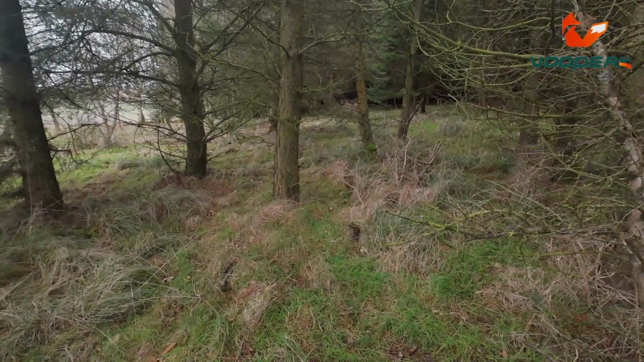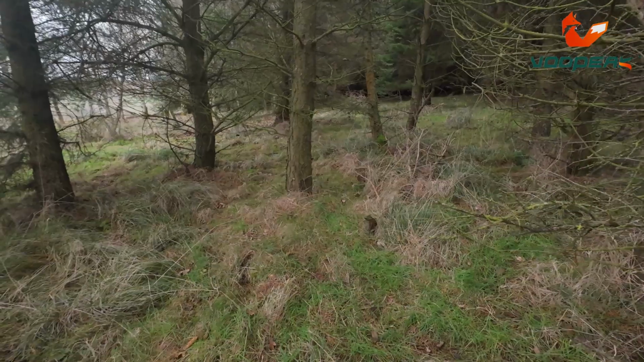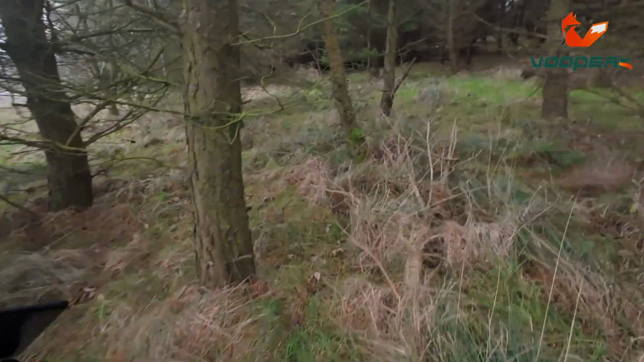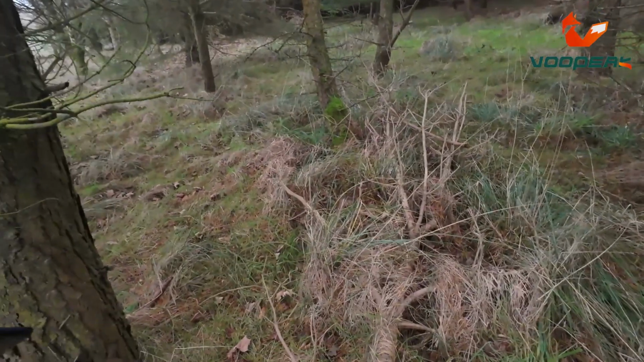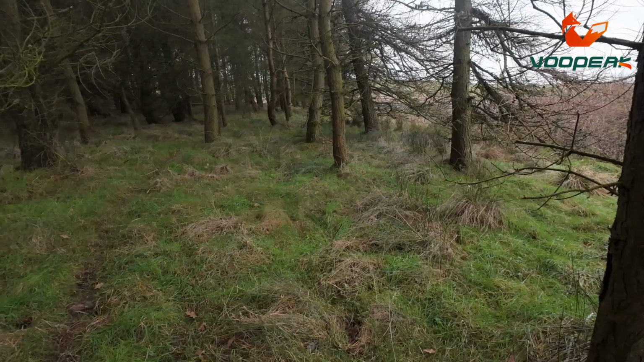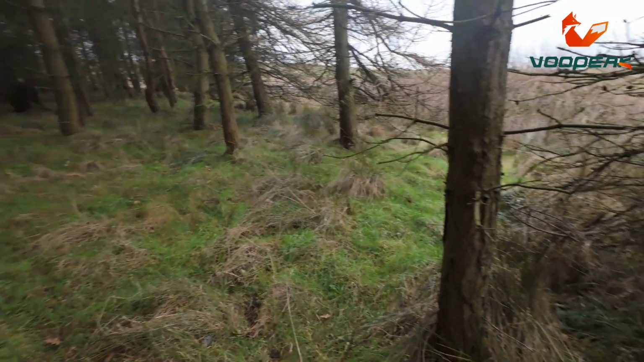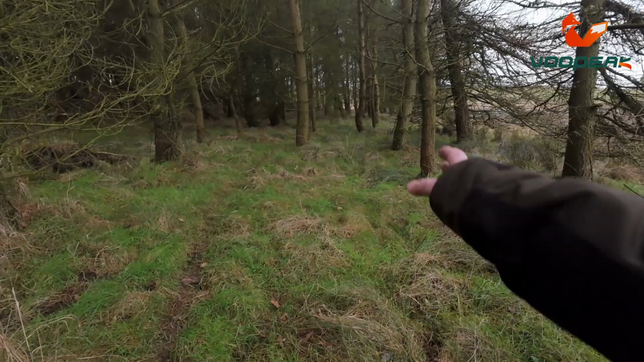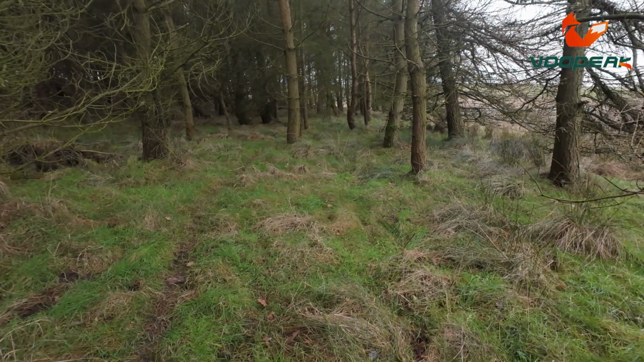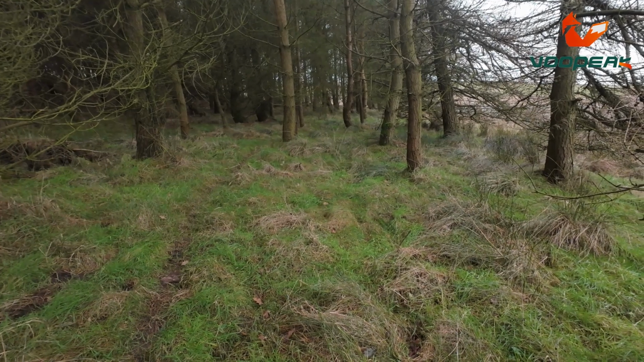Oh, then we've got Mr. Rabbit doing a runner. I don't know if you picked that up. I don't know if the camera got that. He's been sitting in the grass down here, getting a bit of fresh air, I guess. Yeah, I think I might put the camera there because it's covering both areas and I'll hopefully pick something up. Right, let's get to do that.